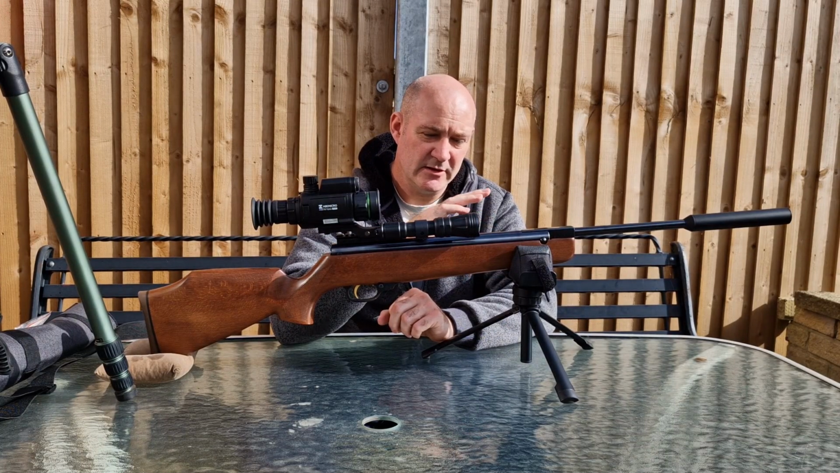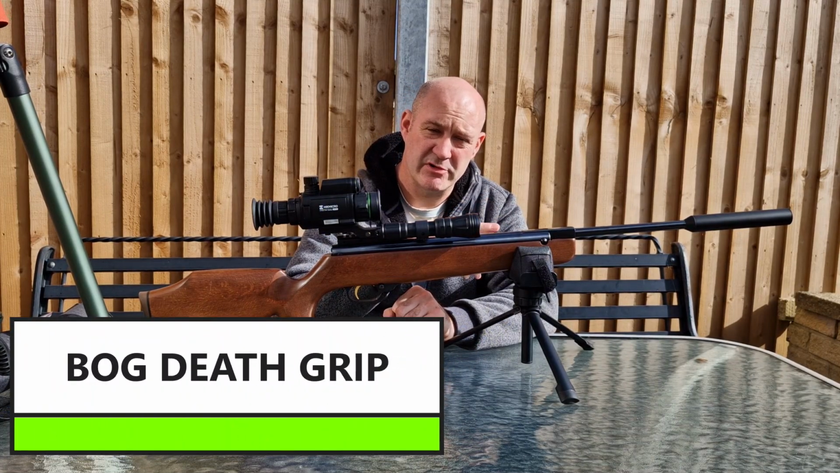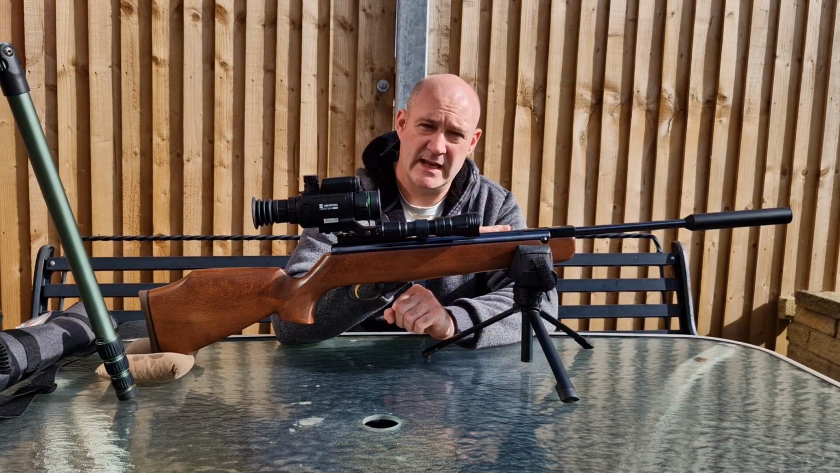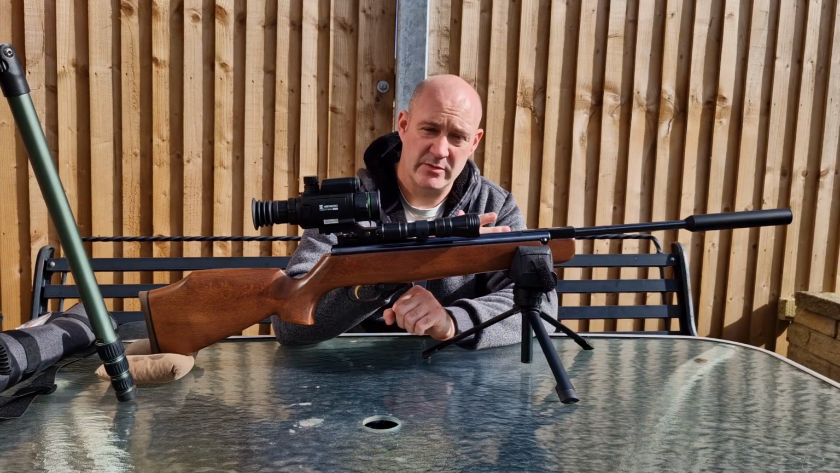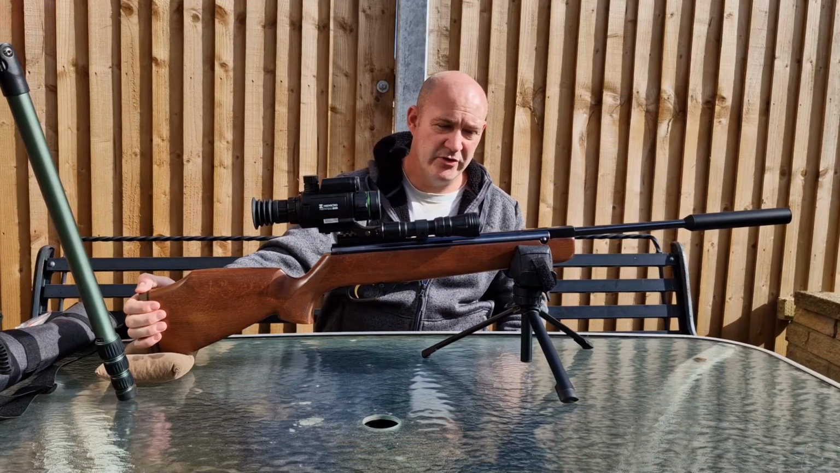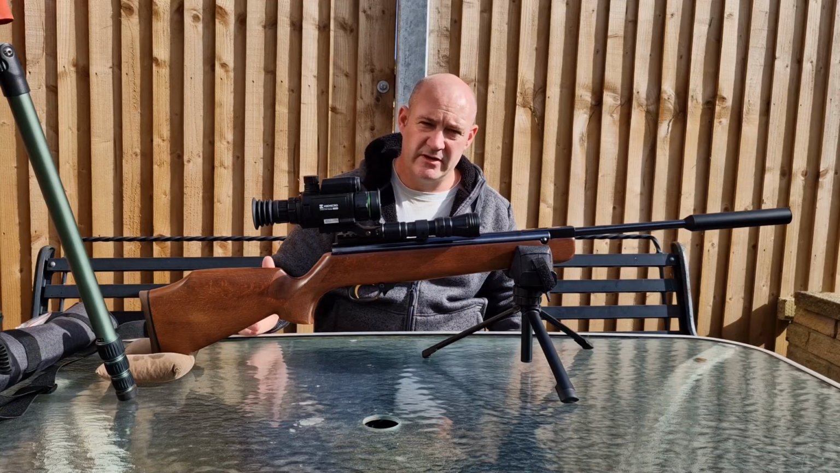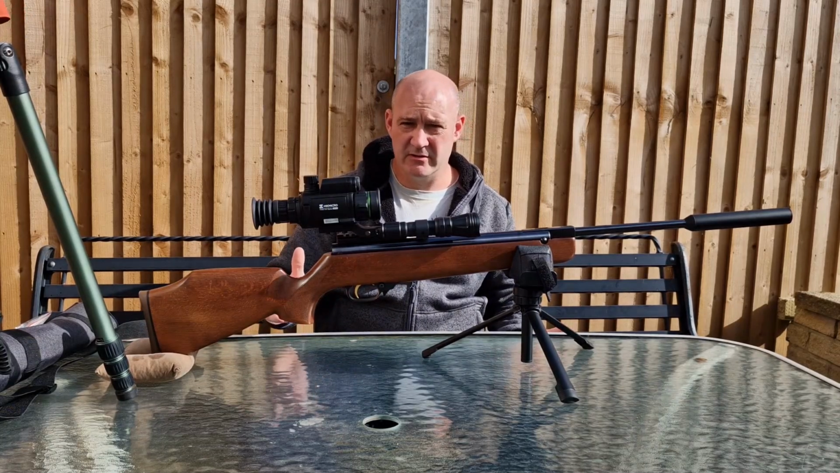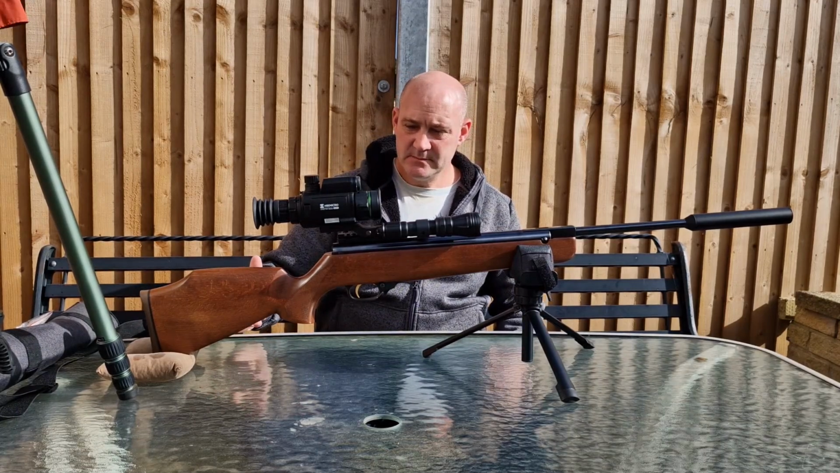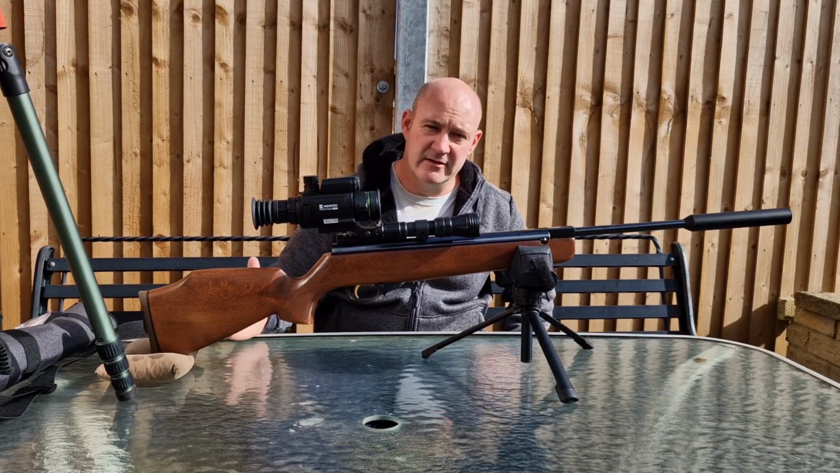Now, the unique thing with it only seems to be with my break barrel springers or gas rams. Like my 97K, for instance, that'll work perfectly happily clamped into a tripod, so that's fine. But this gun and my Webley Patriot absolutely hate being clamped in. Kind of obvious, I know. If you're springer shooters, you'll know they've got recoil and all the rest of it. So I was looking for a solution for that. Now I've been working a little bit with Manbily, a tripod manufacturer, and their equipment is very good.